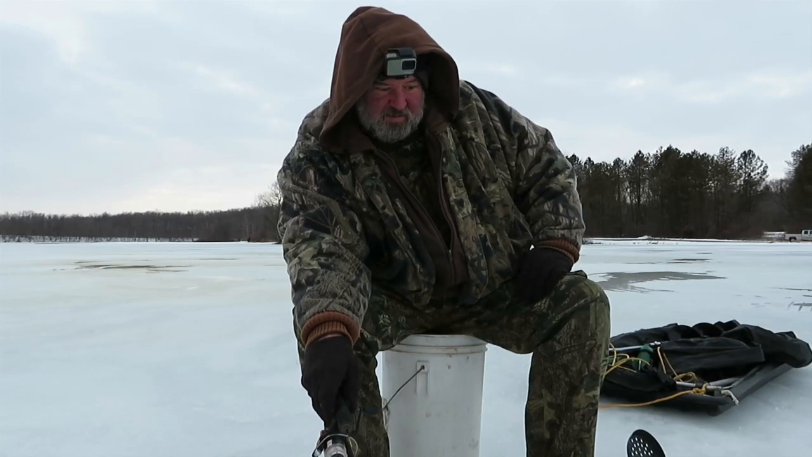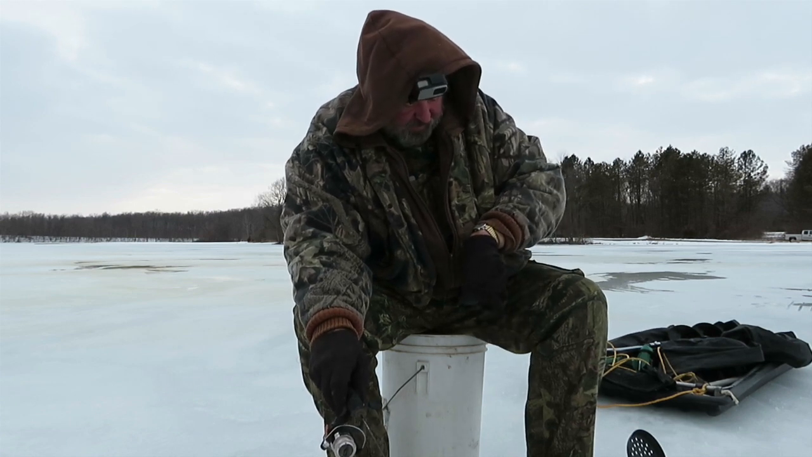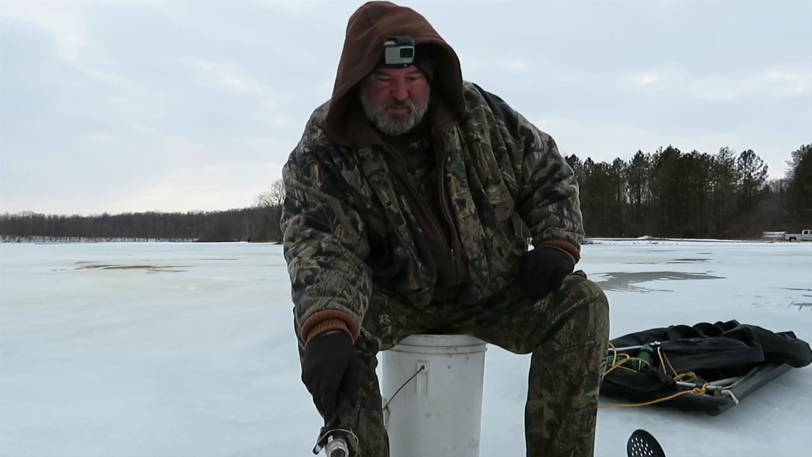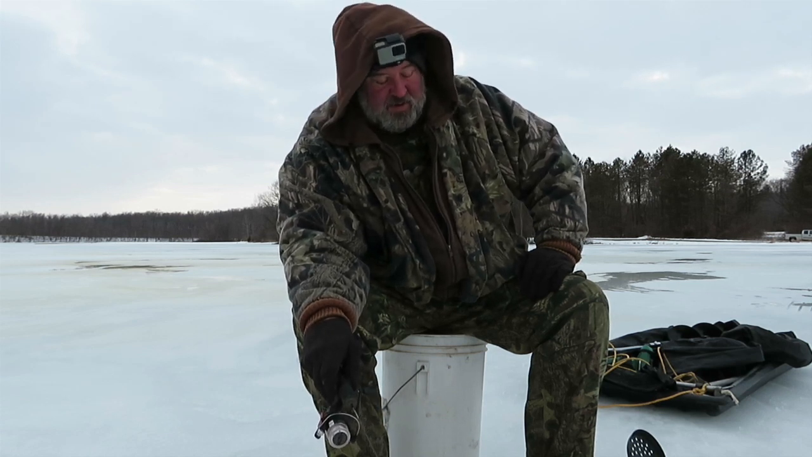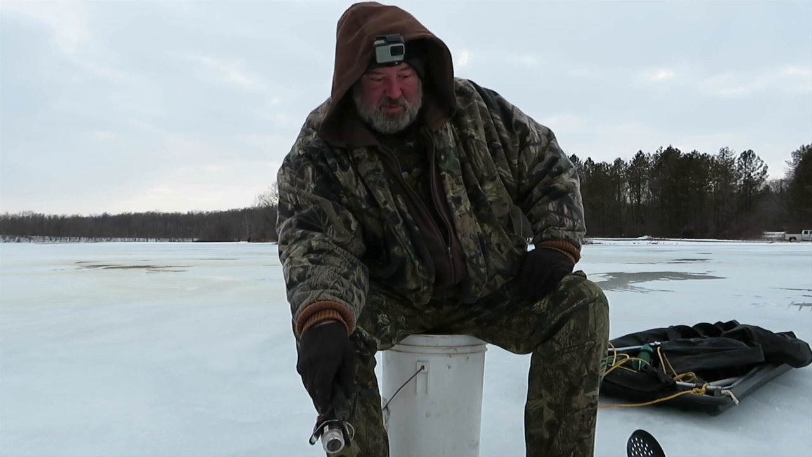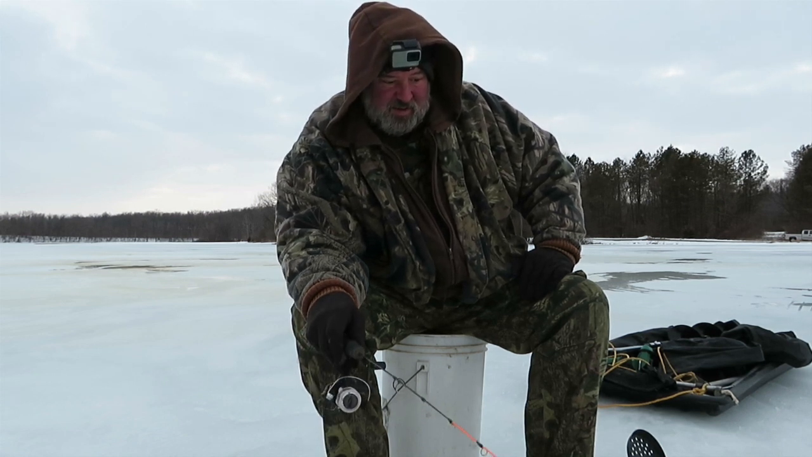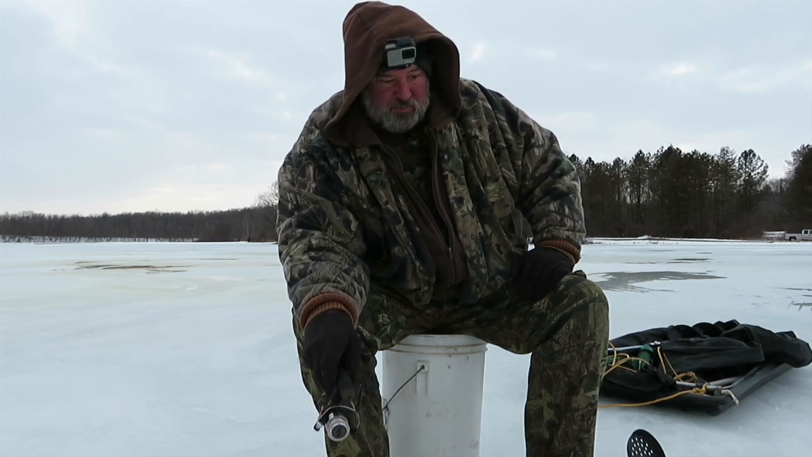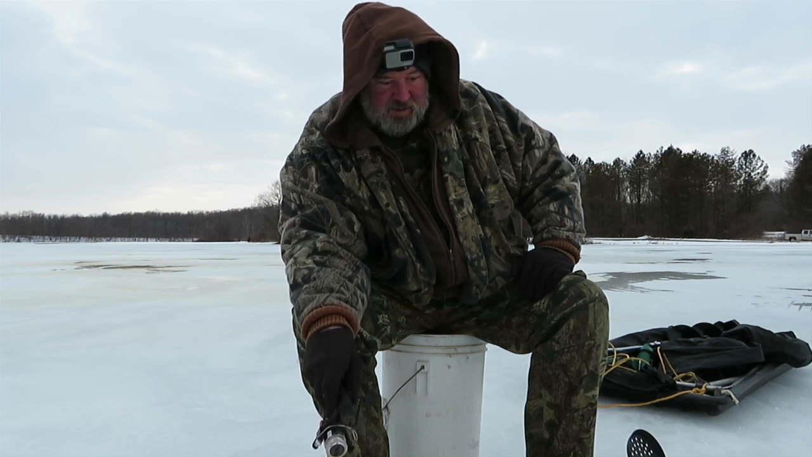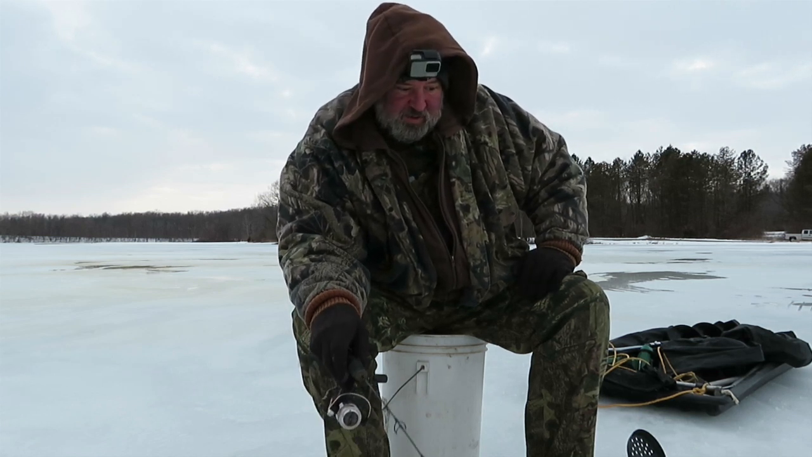Still not marking anything yet. It's about 5:30. I'm going to give it another hour, hour and a half. But even if I don't catch anything on this first trip, it was sure nice to get out here on the ice. Just a nice little break from the barn, the wood shop, work, everything. But it might heat up here soon. We'll see.